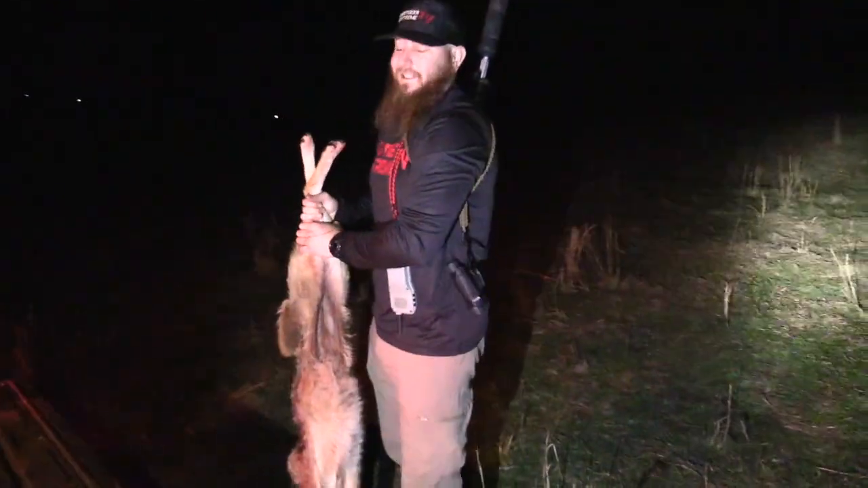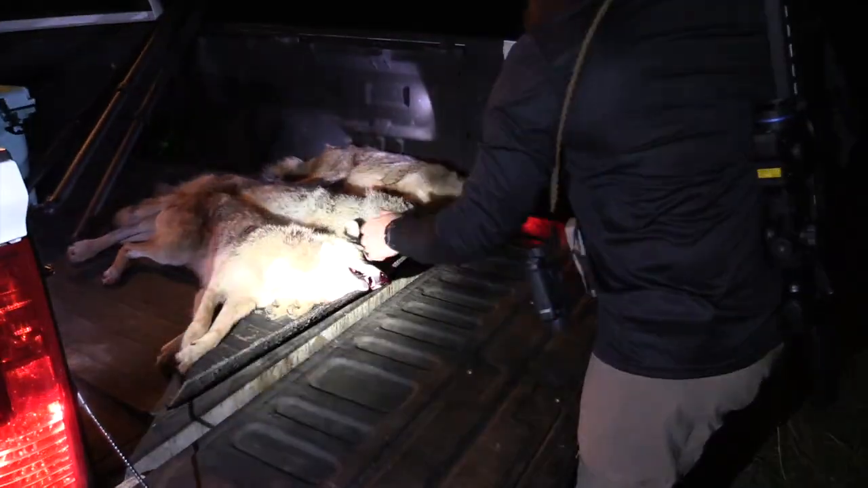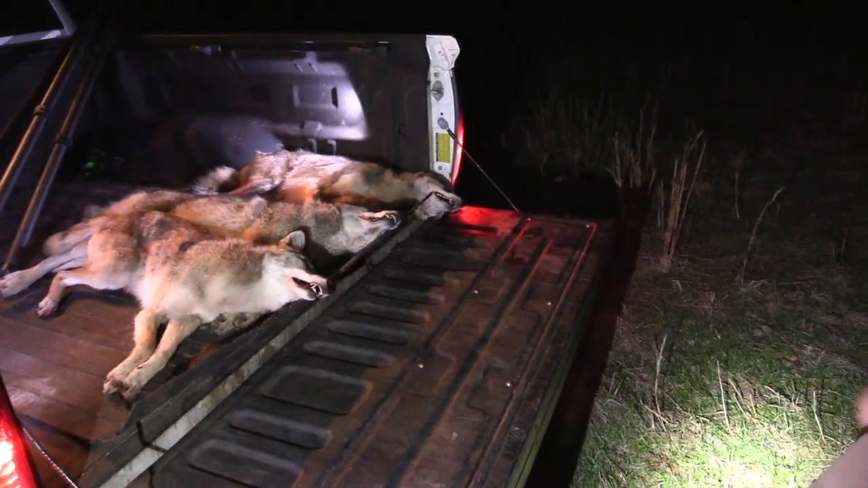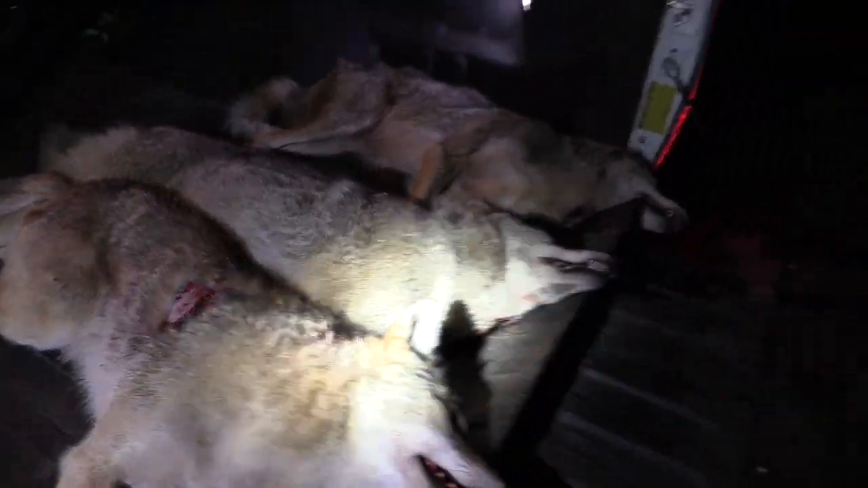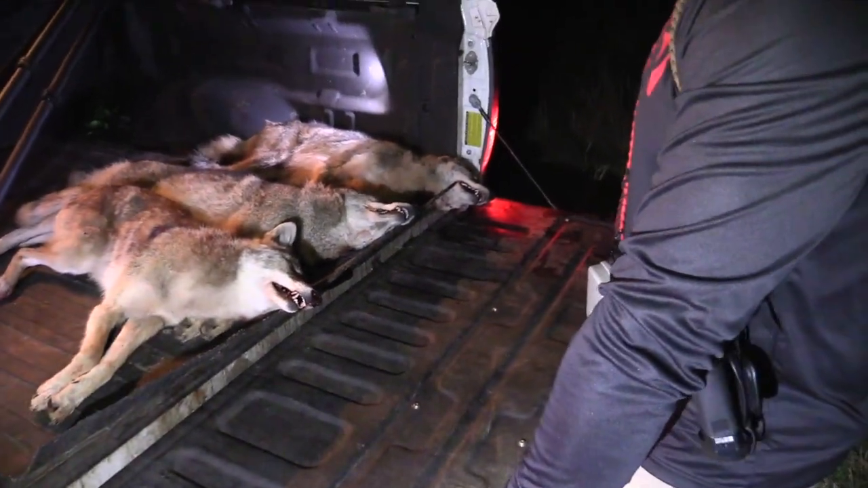She's still up there raising cane. Yeah, that's crazy. Another female. Another one, but a female. So we got a female and 2 males down. Me and Guffey sitting here wondering if that second dog that was with her wasn't another female. And it very, very easily could have been.